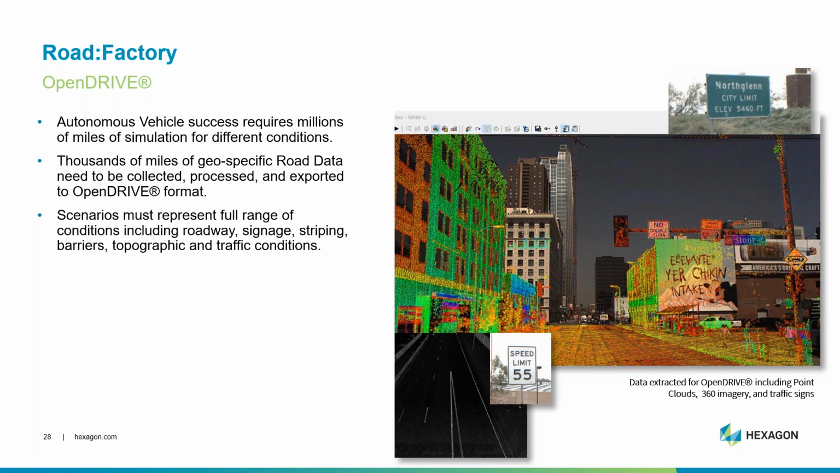And while we may not know about OpenDRIVE, we certainly know the investment and the opportunities in the autonomous vehicle sector. And for success in the autonomous vehicle side requires millions and billions of miles of simulations. And these miles must be created from thousands of miles of geospecific road data that has to be completed, exported, and processed in an OpenDRIVE and an OpenCRG format.